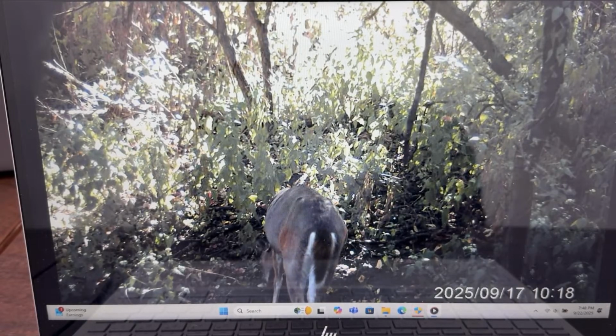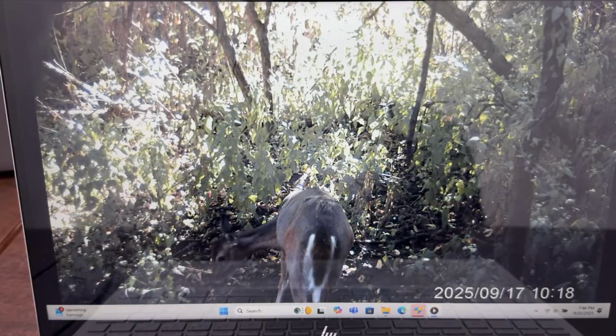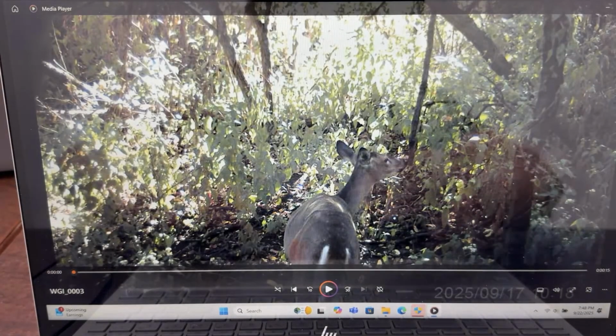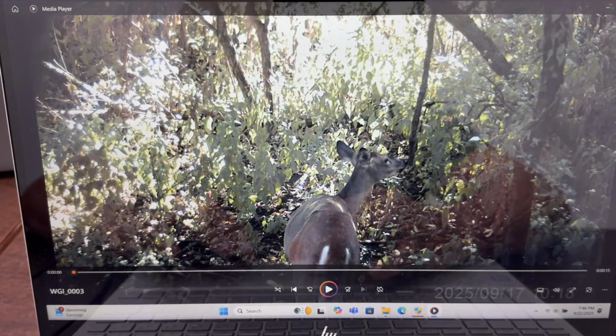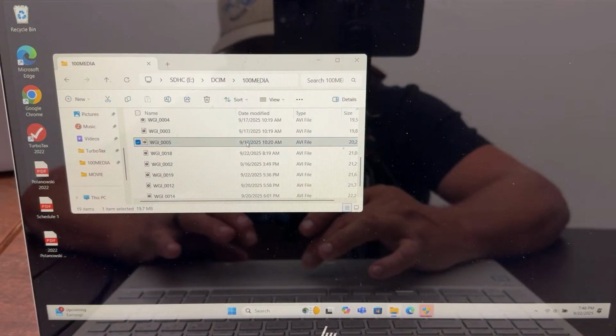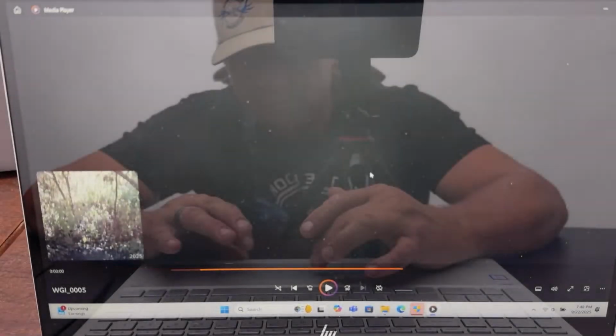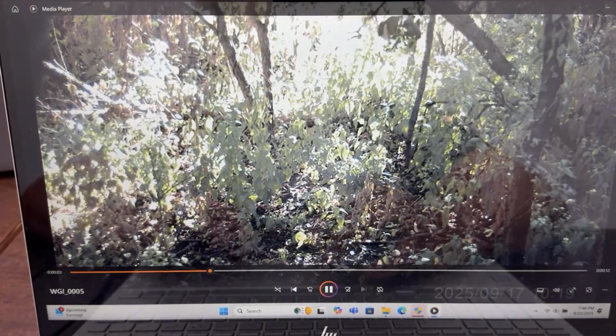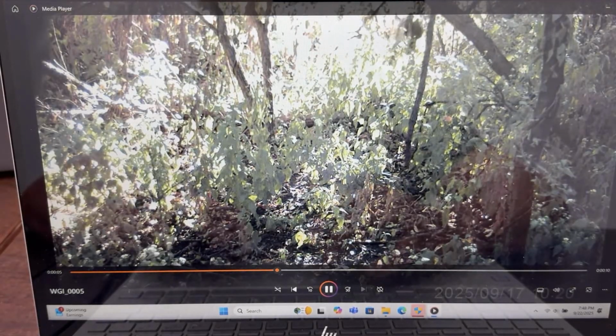You want the doe putting that interdigital gland in there and licking things and touching, you want that doe scent in there. So it's more like a community scrape right now. It's not really like a rut scrape yet. And there's two deer. There's one up top, and then that little doe just took off running. That's at 10:19. So they're going up and to the right.